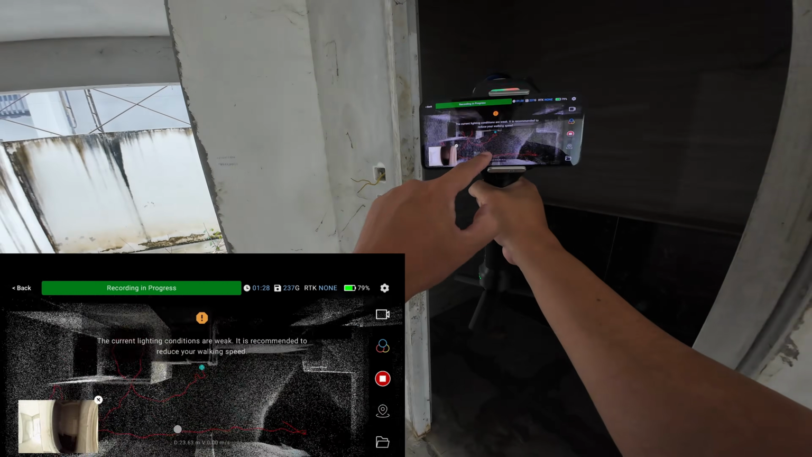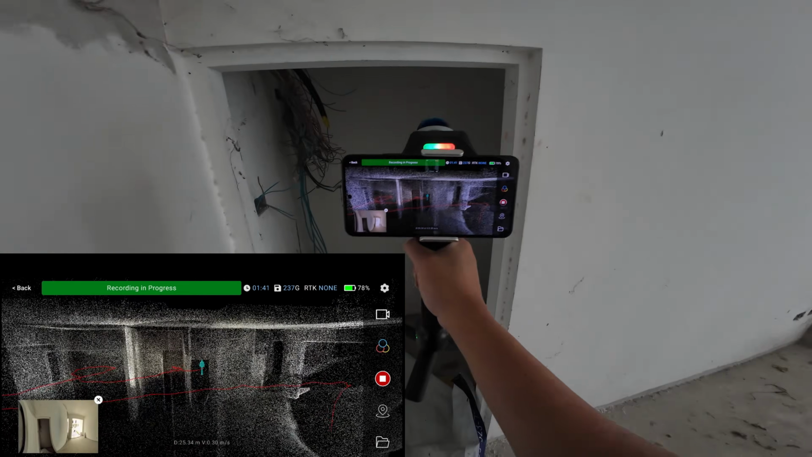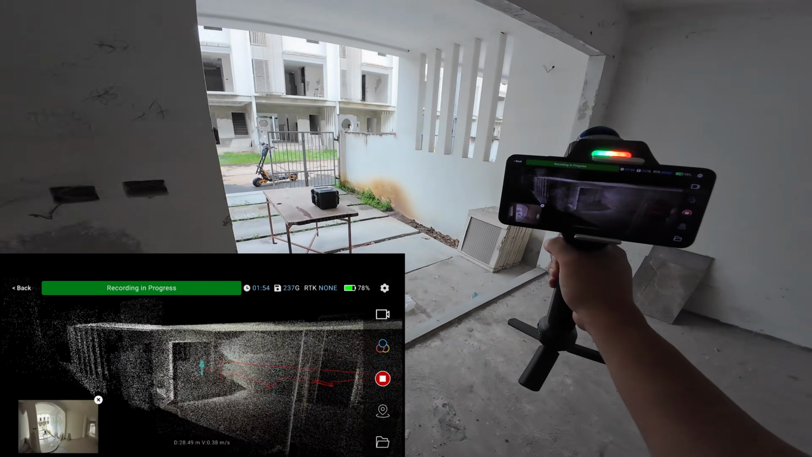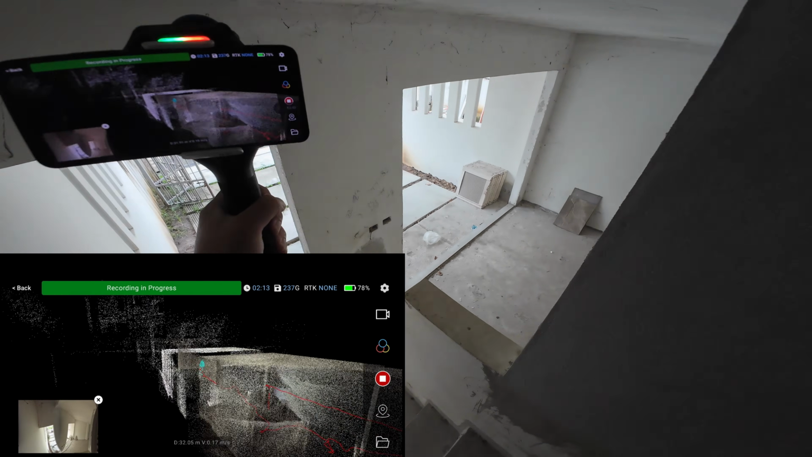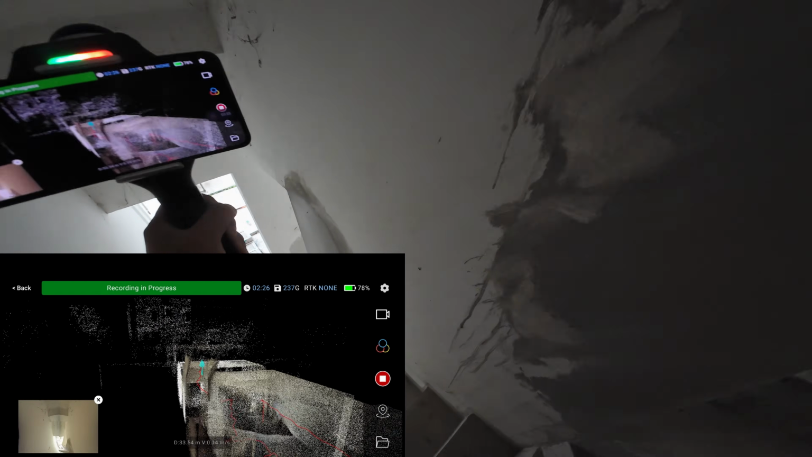This bathroom is too small, so I will just stick my hand in there. And also this storage room. Same as other LiDAR scanners, you should always face the scanner toward the features. And now I'm walking up the narrow stairs, 90 centimeters, so I have to walk backward.